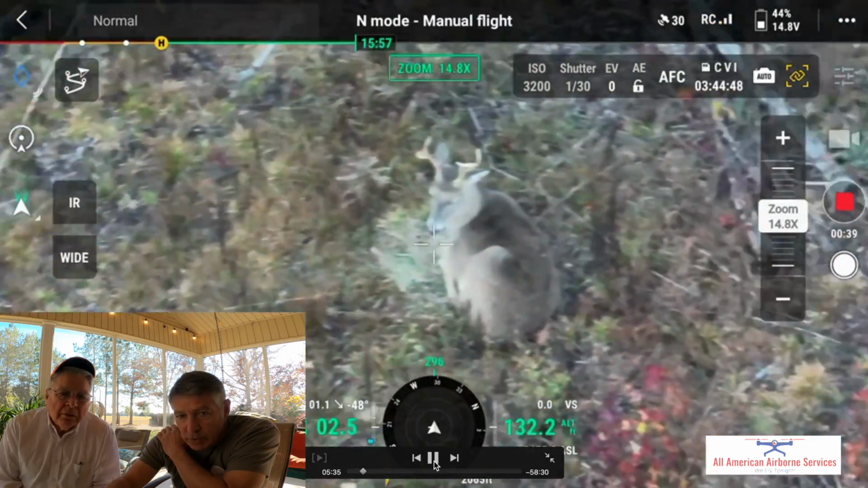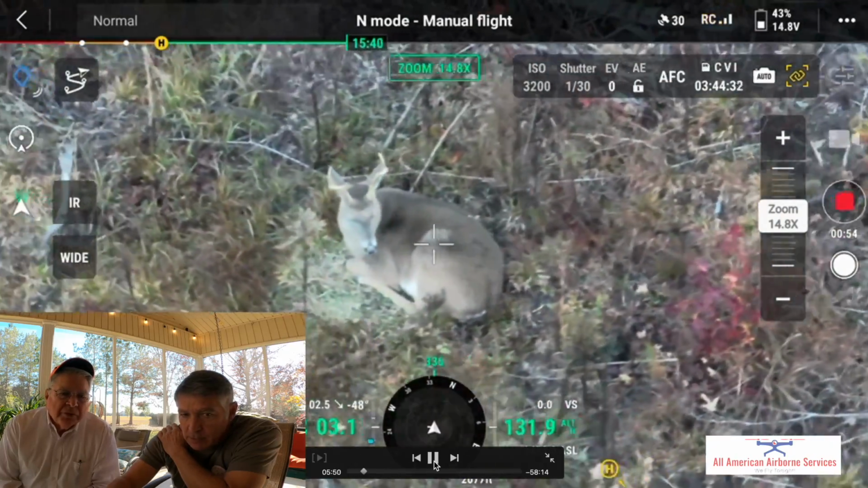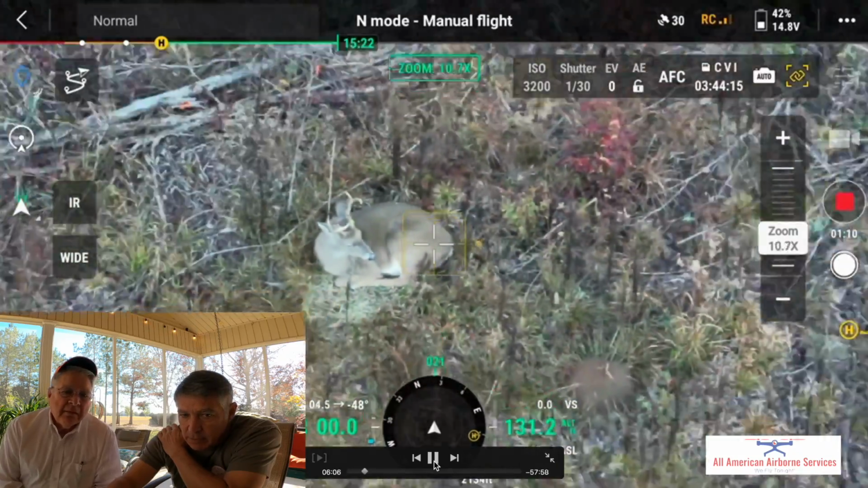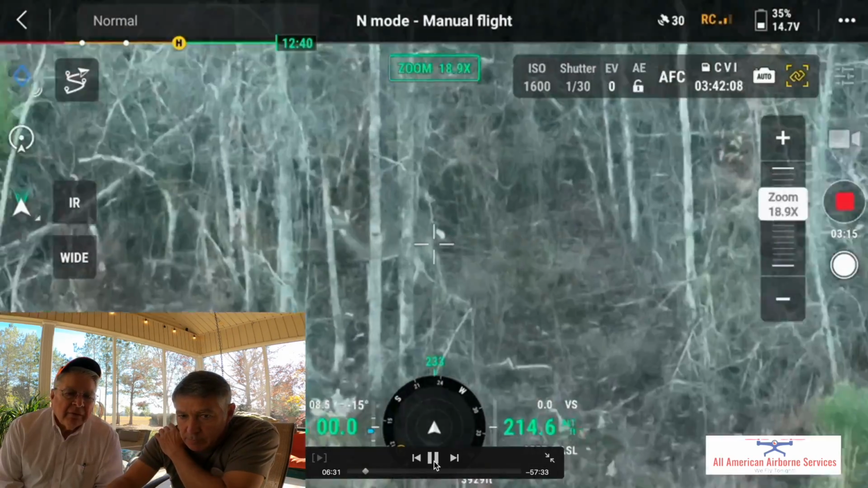This is a 6 point that's over there by the high fence. I showed you it a while ago. So he's still bedded, and he's just hanging out right there. I noticed, see that doe right there? So there's a doe right next to him.